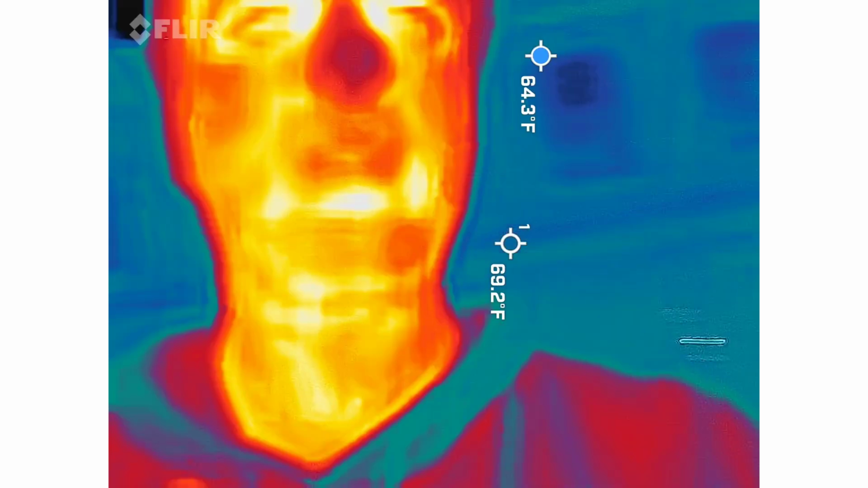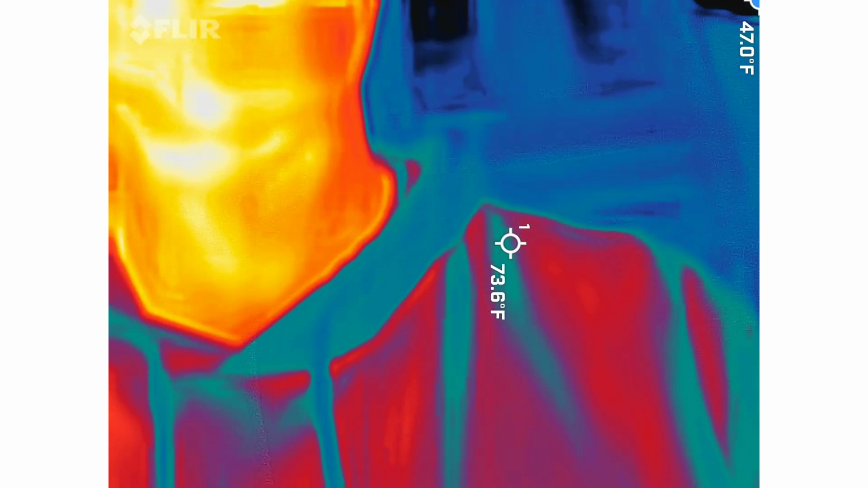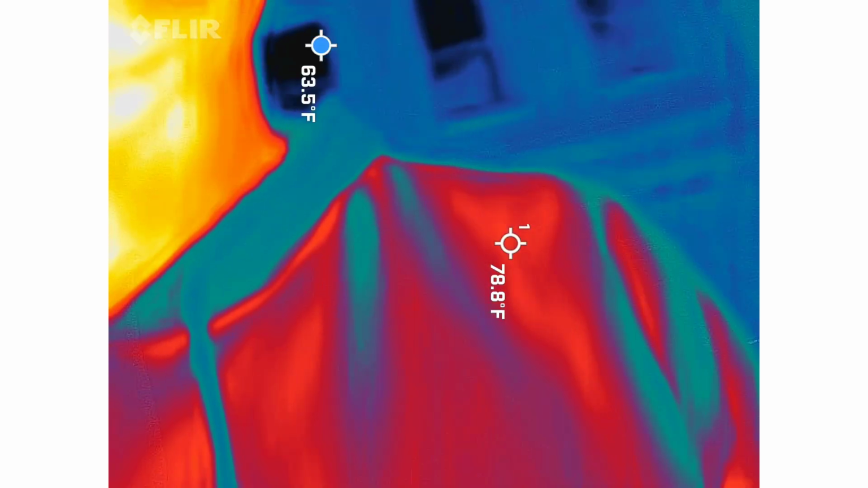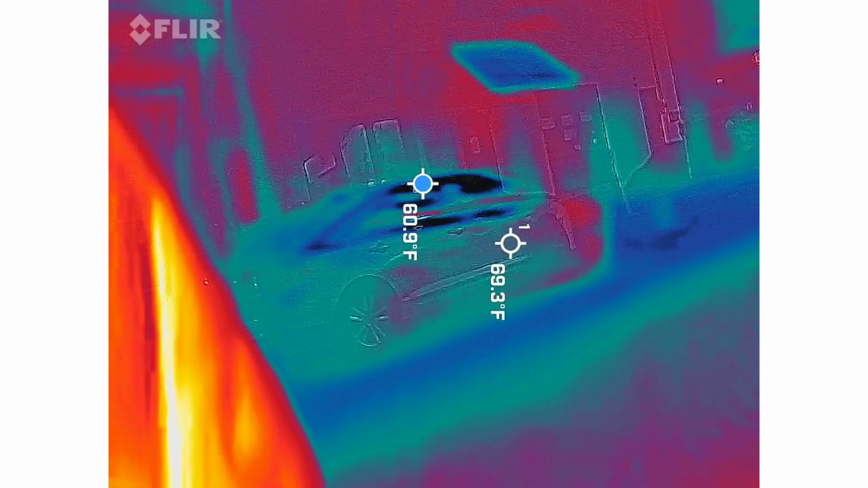All right, so back to me. Yep. All right, red, orange, and yellow. So we're looking pretty fine grain. Yeah, especially for being a 2D camera. It's pretty intense. So we're looking for blue and black. Those are our colder areas.